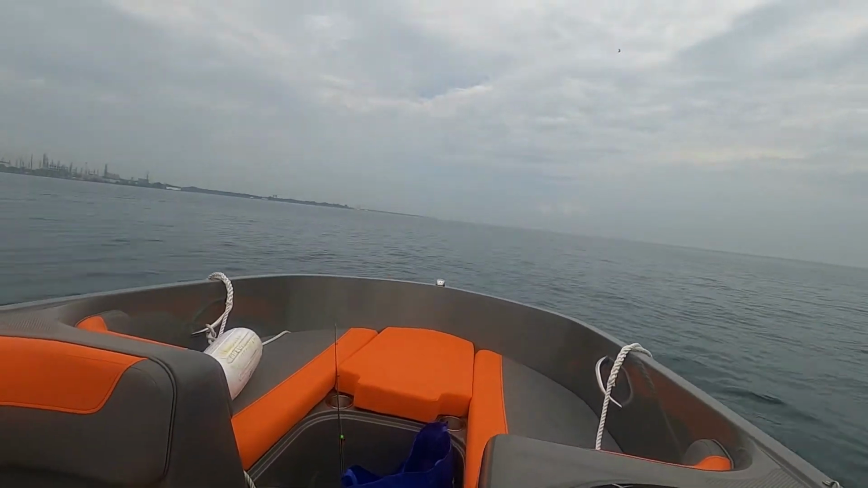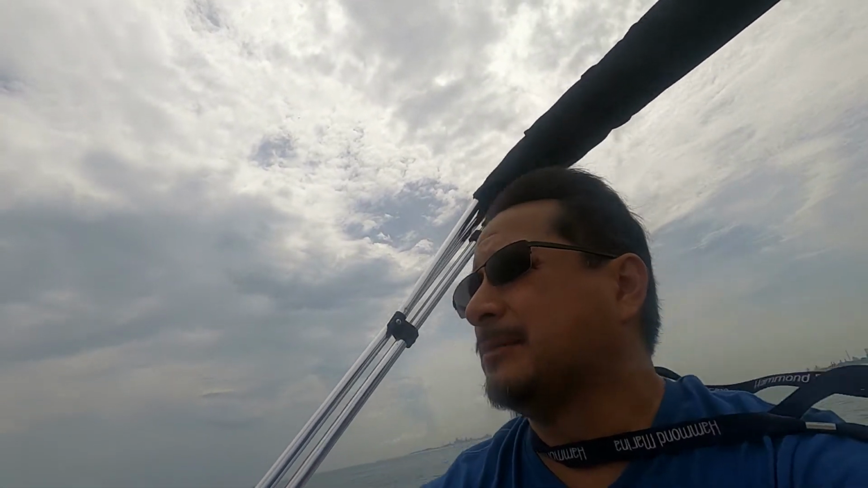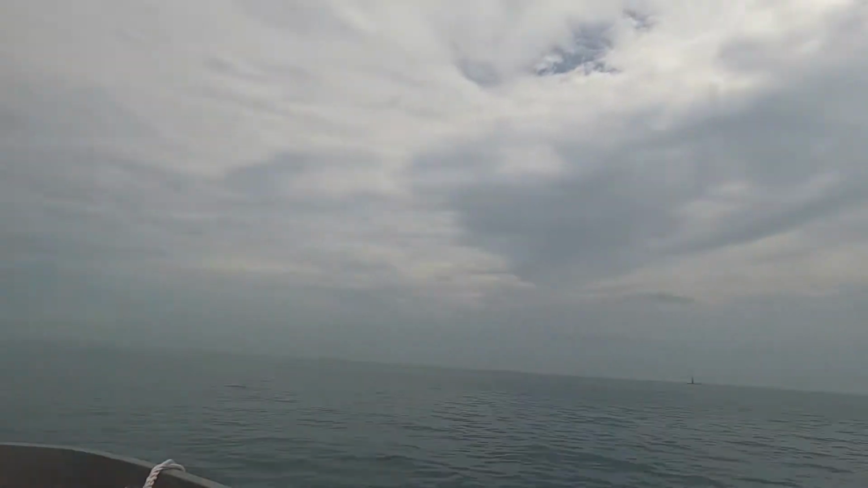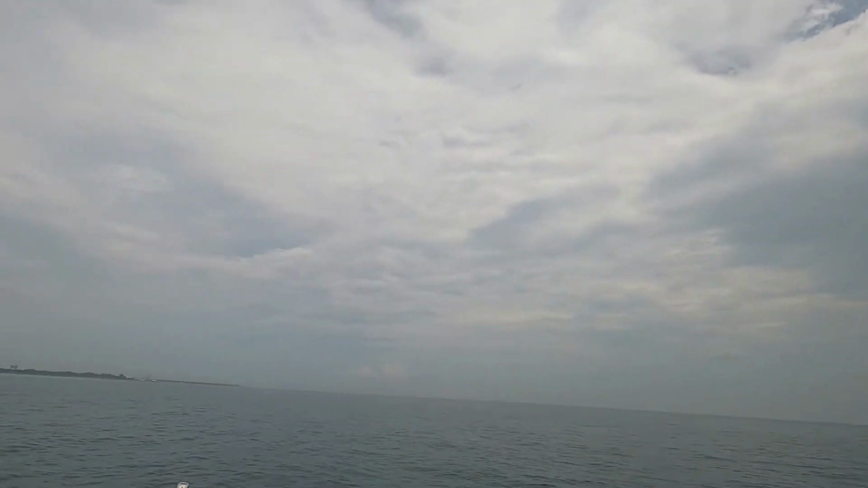I'm in about 25 feet of water. I'm kind of leaning back. I really don't like going too fast in the boat, especially when it starts wave hopping. I hate wave hopping, but so far I haven't made it even in 2 minutes, and I'm almost at the opening to the Calumet River.